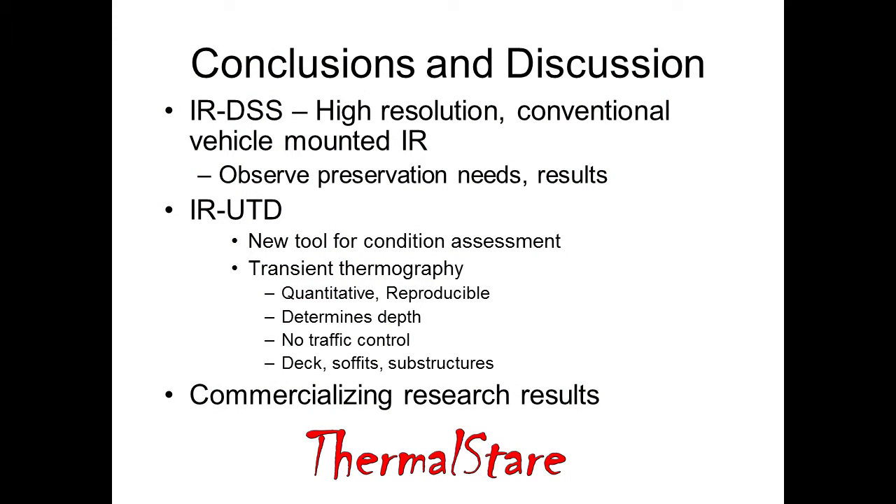Okay, so what we showed here was a couple of technologies that were developed through this pooled fund. The IR DSS is a high-resolution, more conventional IR system. It can be flipped up to do the soffit area of a bridge or a bridge deck. It's configured so it goes on any truck with a tow hitch on it. And we showed some examples of preservation needs results with that.